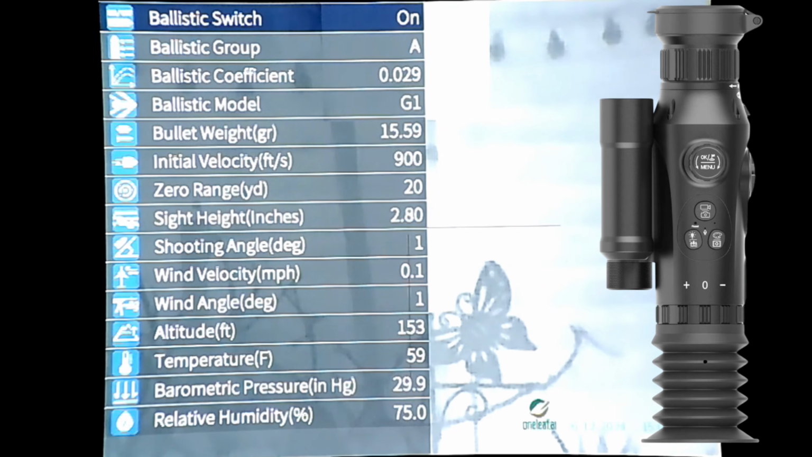Well, if you're in England, there's not many places much above 200 or 300 feet, even in the Midlands. I live in Nottingham, which is probably about 12 miles from the centre of the country, and I'm only 153 feet above sea level here. Put your temperature in, your barometric pressure, and humidity. That's it, humidity.